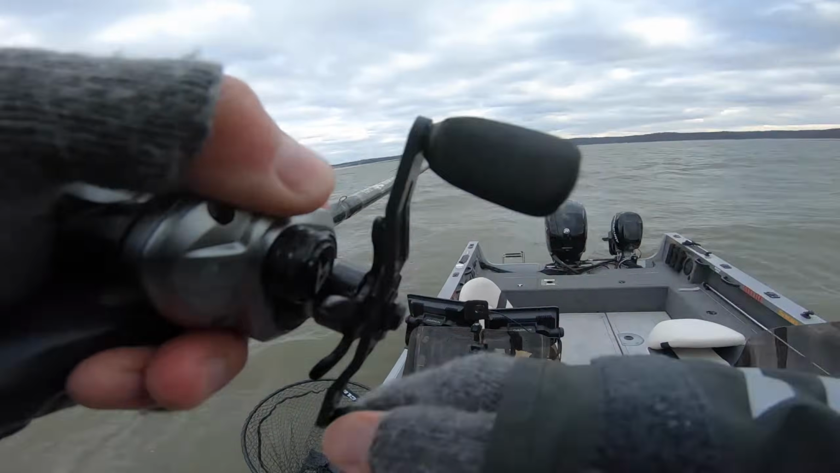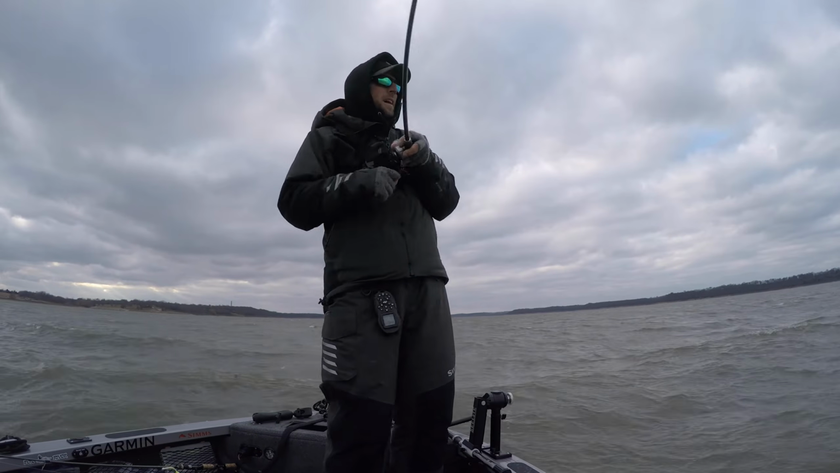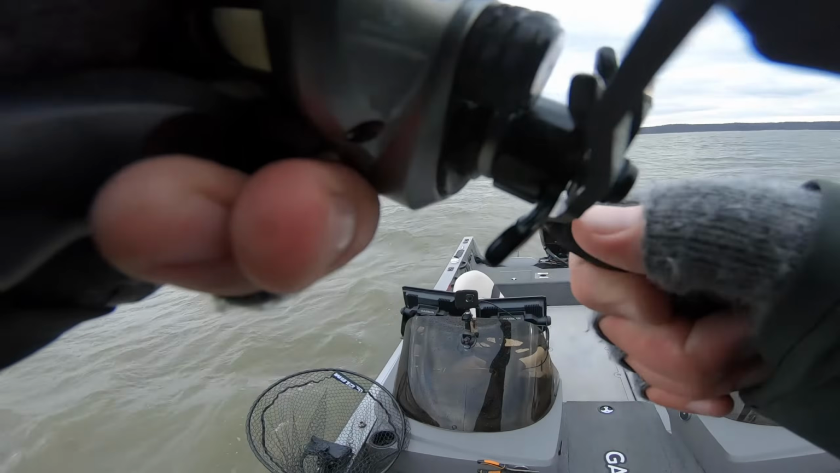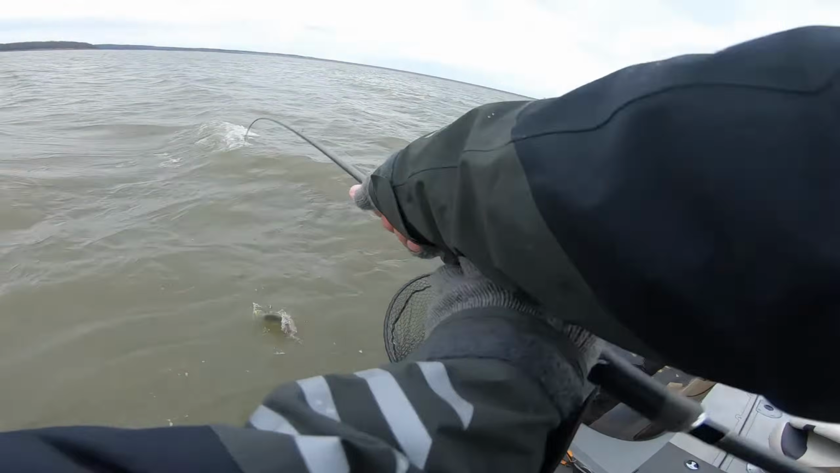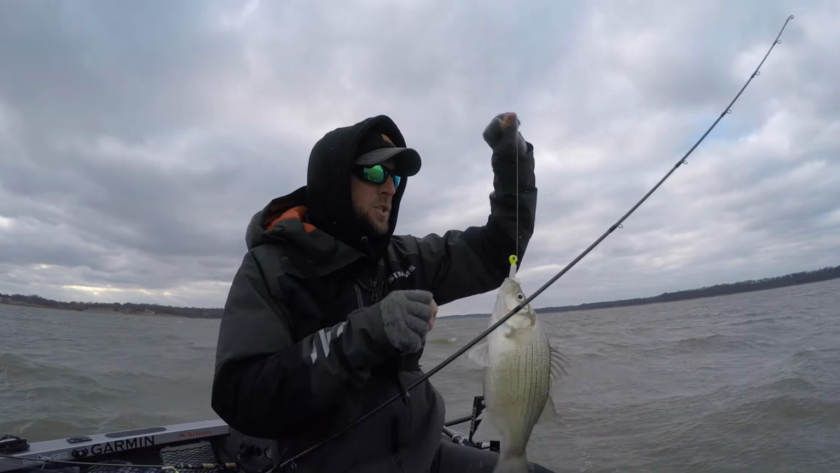Fish on. Just had to put on a little heavier jig head, because that 3/8 today I don't think was actually going to do the trick. So we're going back to the exact same setup we were using in the last video. Just got a big white bass here. Another big giant white.